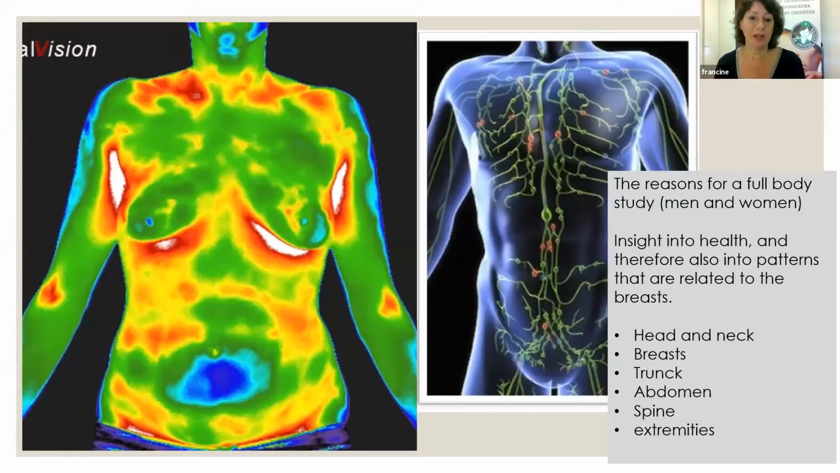So I always give an advice to women who come in for their first thermogram for the breast. I say, if you come in for the first time, please have a woman's health screening. A woman's health screening means we do the whole head, the neck, posterior and anterior view, the whole abdomen, of course the whole breast, and the whole back. The reason why we want to do this the first time is that breasts often do not just become sick out of themselves. It usually comes from somewhere else, sometimes from inflammations in the jaw.